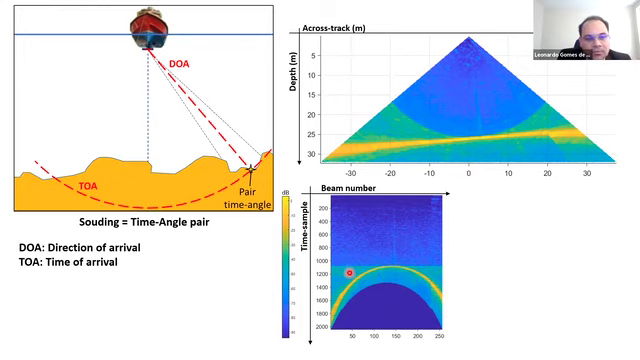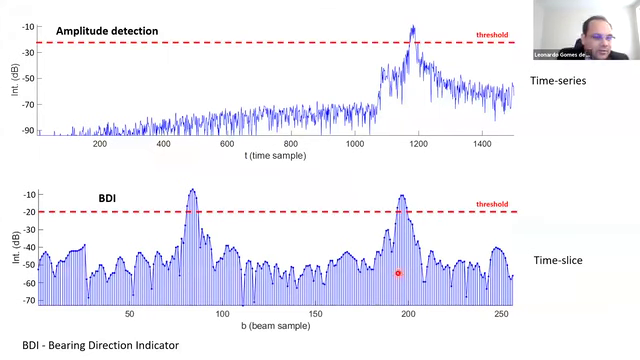The way I'm doing it, just selecting the stronger one from one time slice. So imagine we have this time slice here. As I'm just considering the stronger one, I'm rejecting all these side lobes.